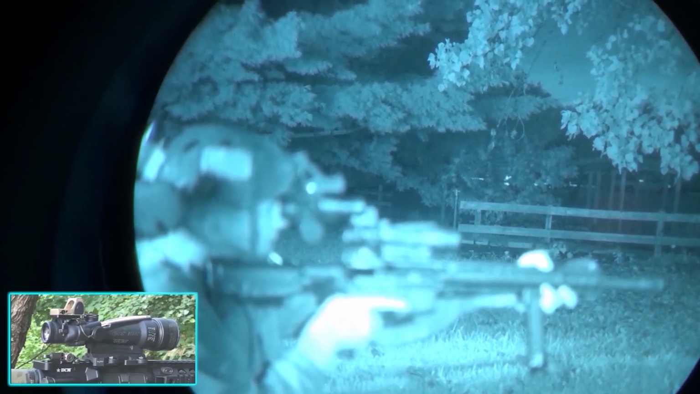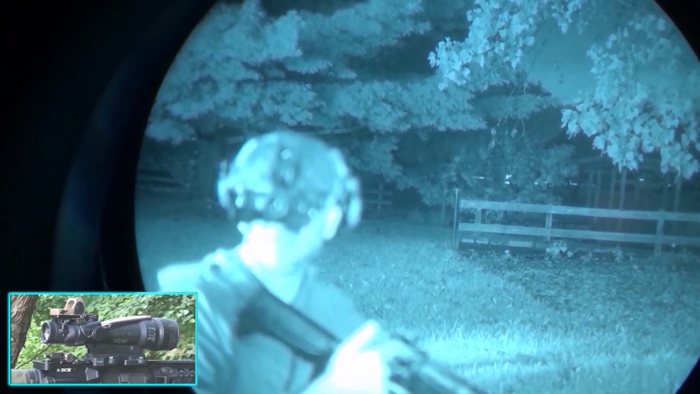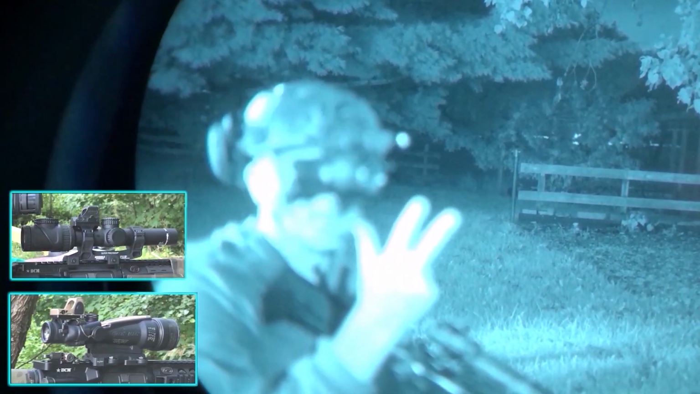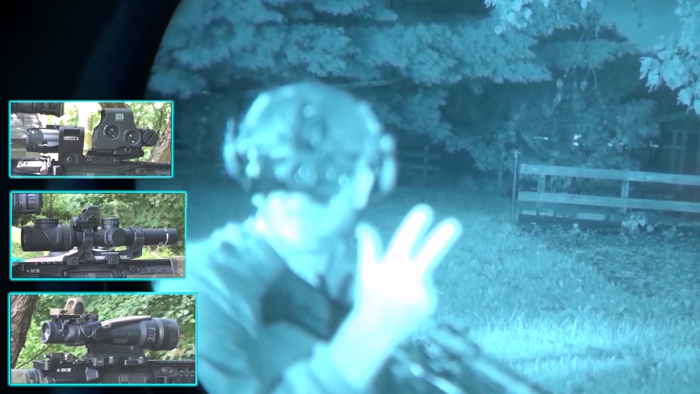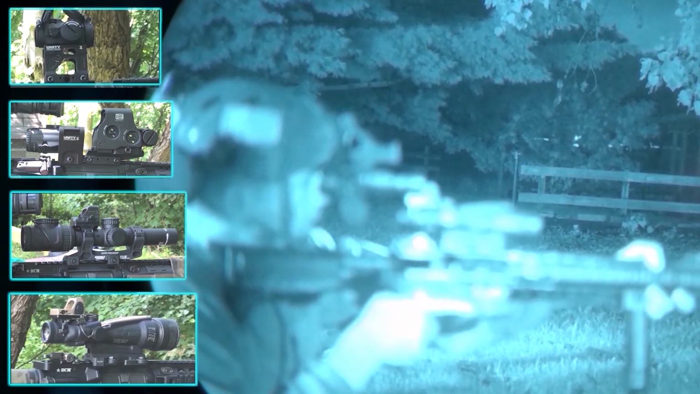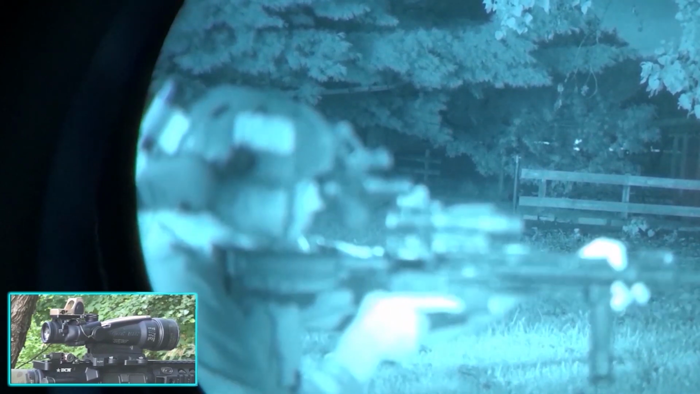Ironically, this is going to sound really weird, but when I rest the NODs there, this is by far the best so far. This is now first place, then the Reptilia, then the EOTech, and then the T2. Those so far are the best. Now, just keeping this lined up is a little funky. Seems like once you rest it on there, once I get it on, I'm good. But as soon as recoil hits, I might lose this bad boy.